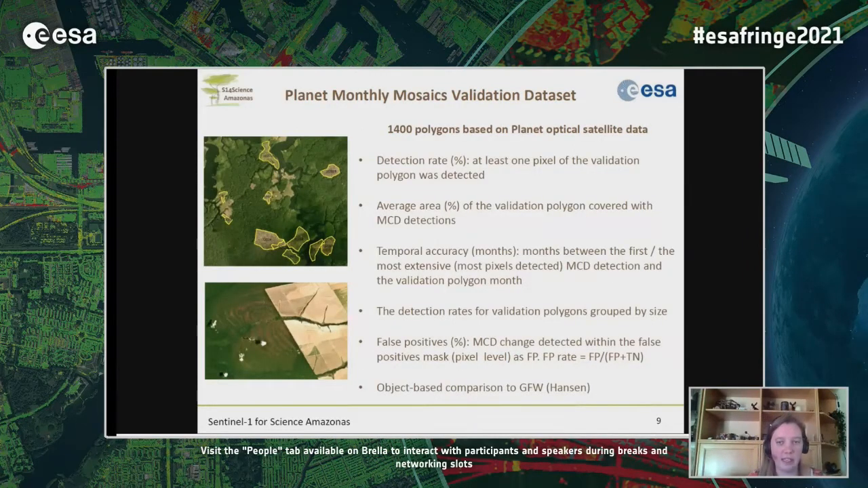For the actual validation, so this was just some visual comparison to other data sets that exist already. For the actual validation, we have generated our own very large validation data set, which for the area of Manaus is covering 1,400 polygons. And those are based on the Planet optical satellite data that has been released some time ago, and it's based on the monthly mosaics.